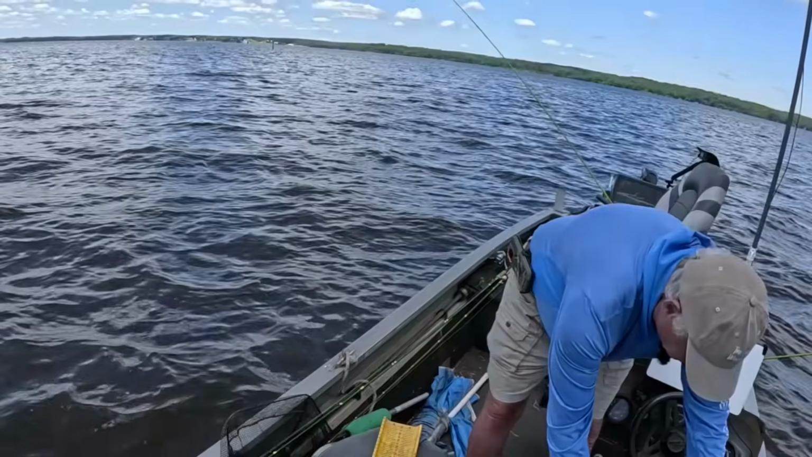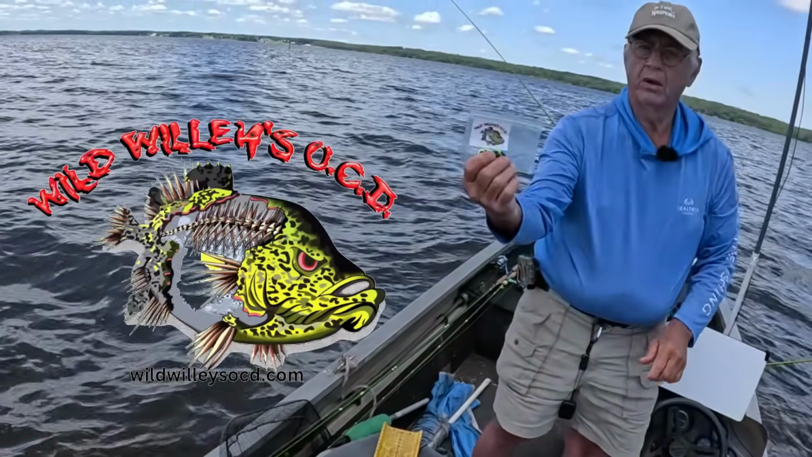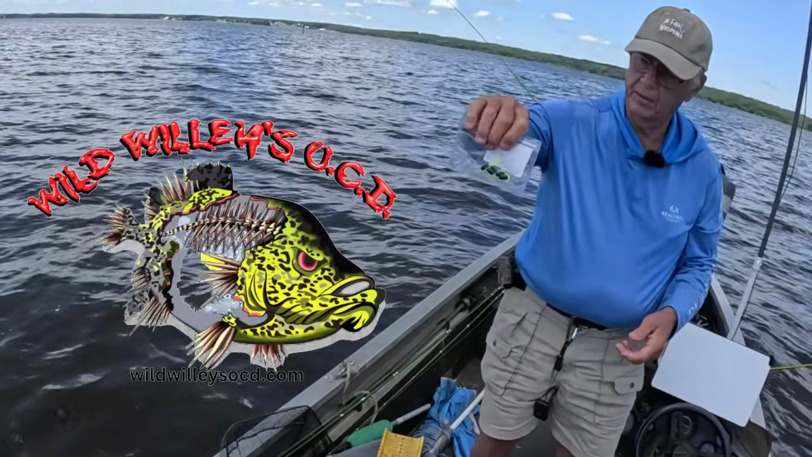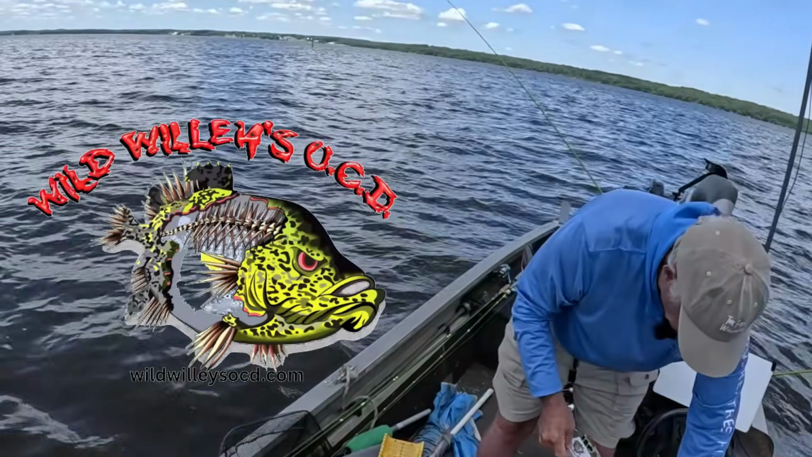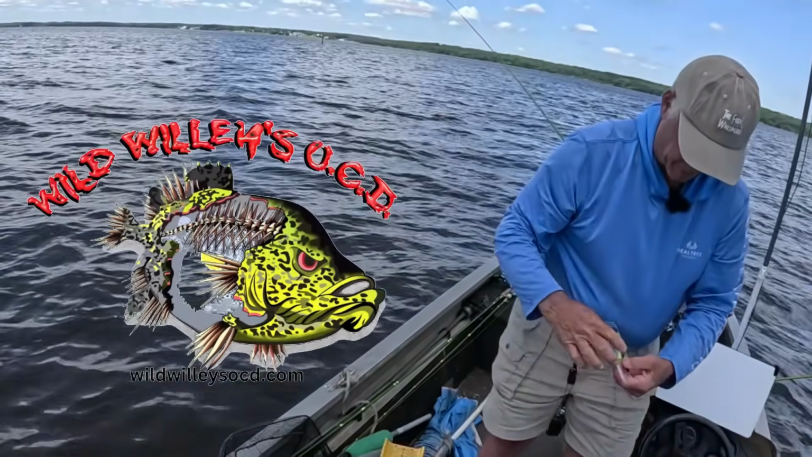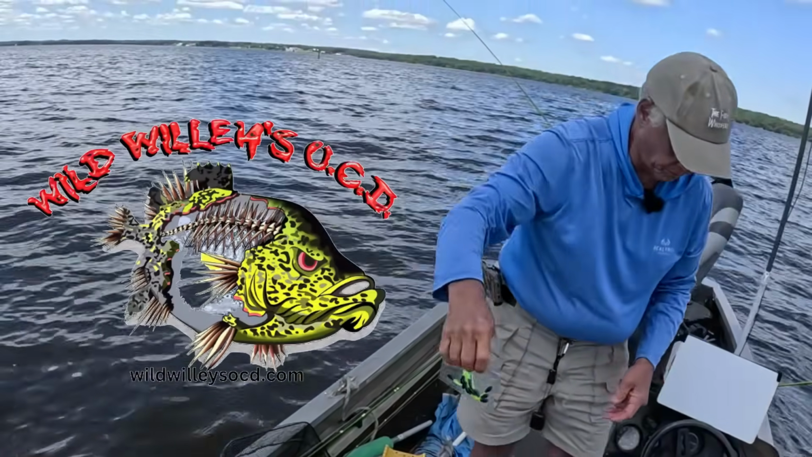This is Wild Willie's OCD plastics. All I use. I don't use anybody's plastics but his. This is a Lightning Bug right here. This is actually called a Walbash, a Lightning Bug color, and that's pretty much the same thing, a little bit bigger bait. It's called a Comet, and black and chartreuse.